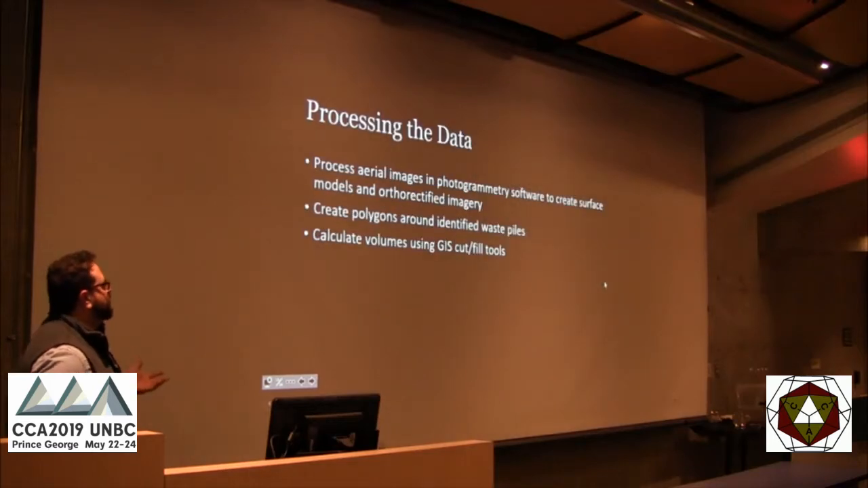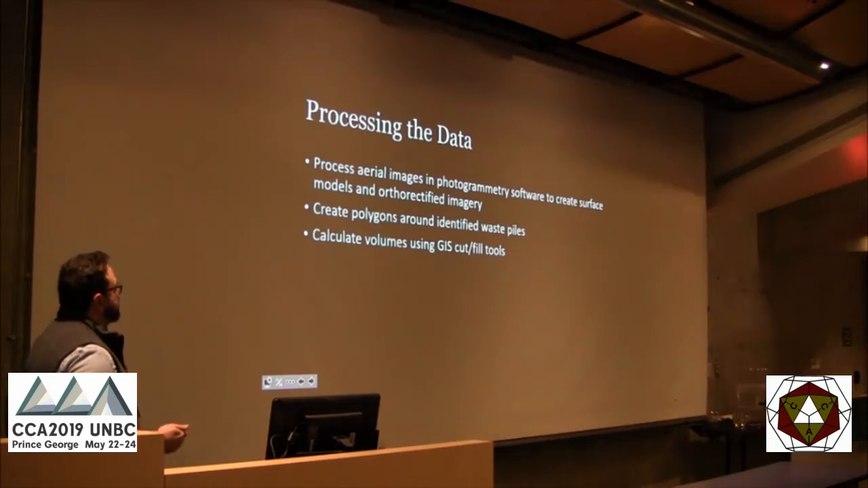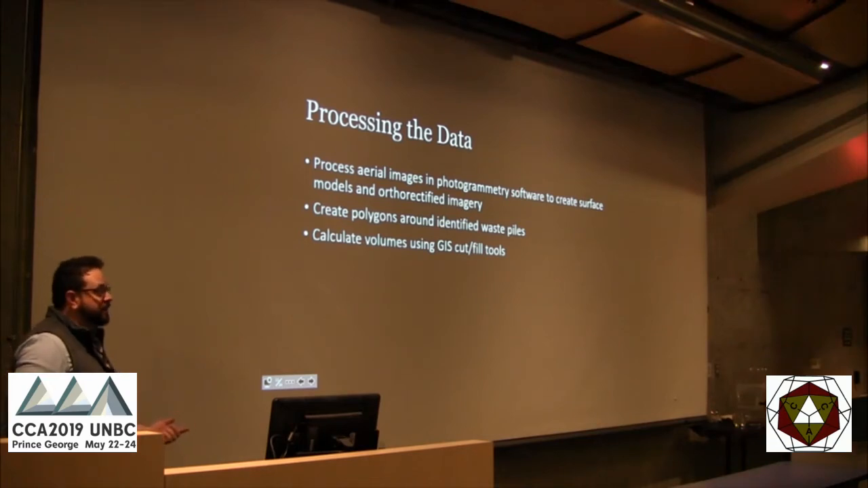Once we have that, the acquisition is only half the battle. We have to process them. We have to create surface models and rectified imagery, create polygons around the identified waste piles, and calculate volumes using GIS cut-fill tools, something like Global Mapper or Pix4D. Terra Modeler is good. Those are the things that I've been looking at.